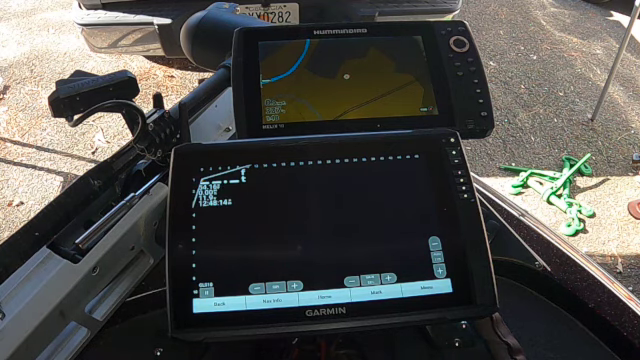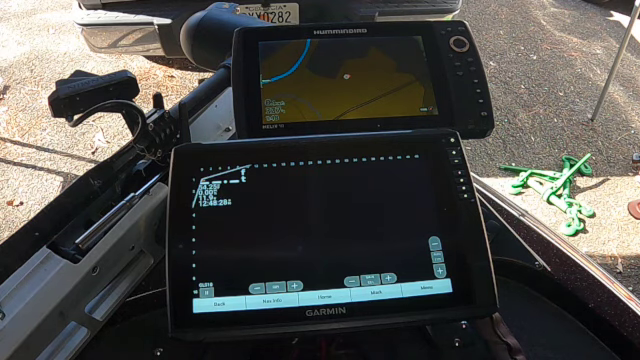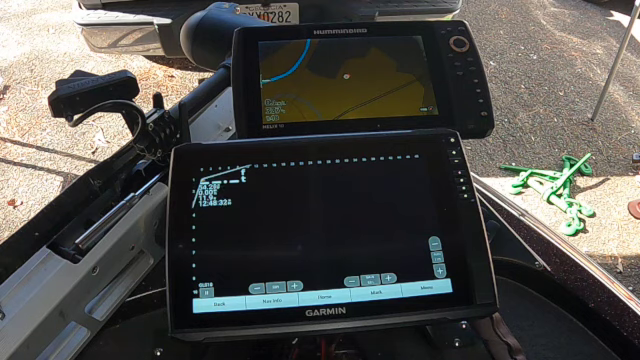When we were at Eufaula, it was super dirty water, so I turned that gain down a little bit. Usually I have that gain set anywhere between 57 and 62. But I prefer the Garmin unit over the Lowrance Live system that I've used.